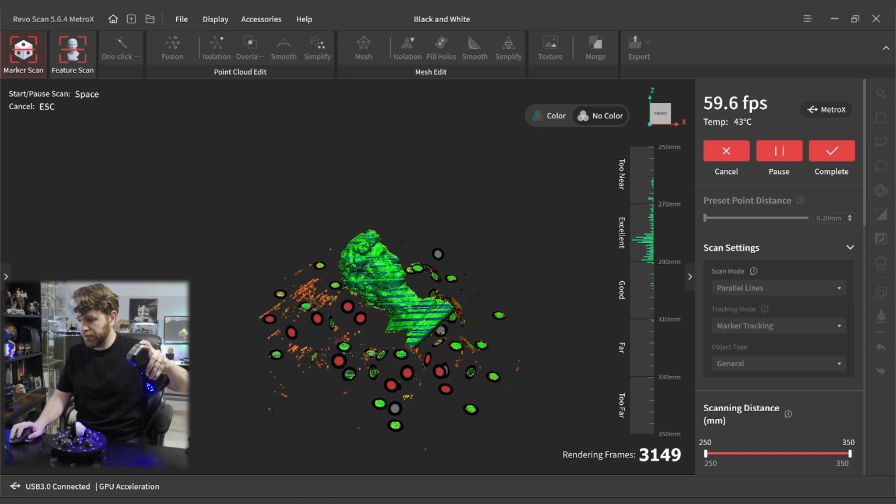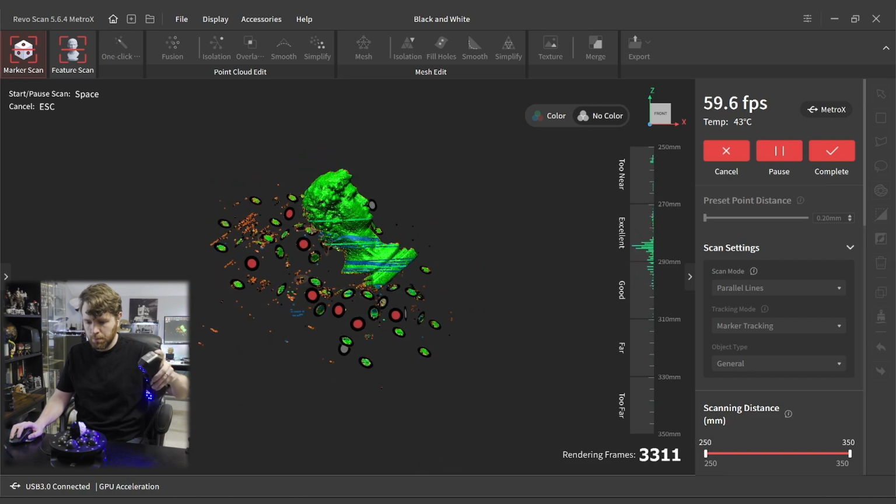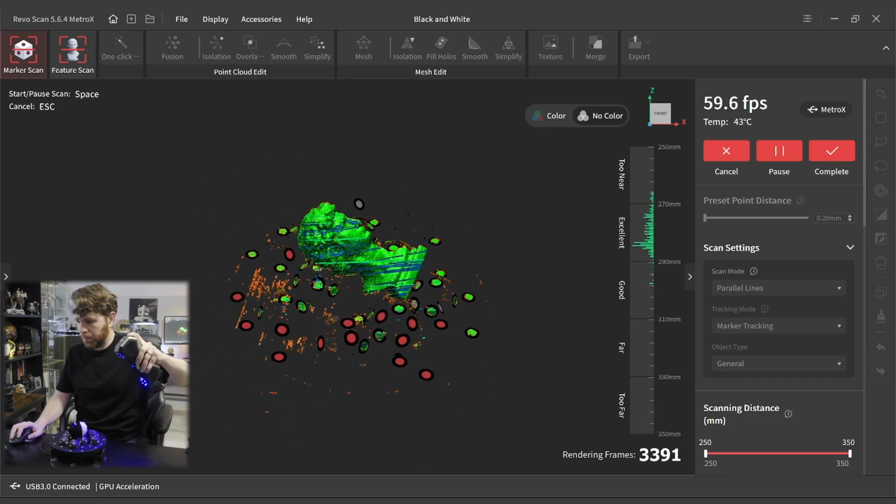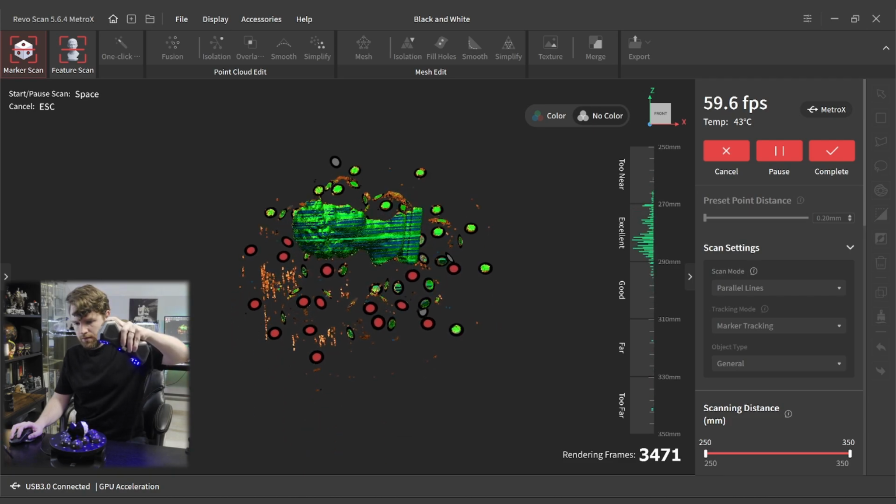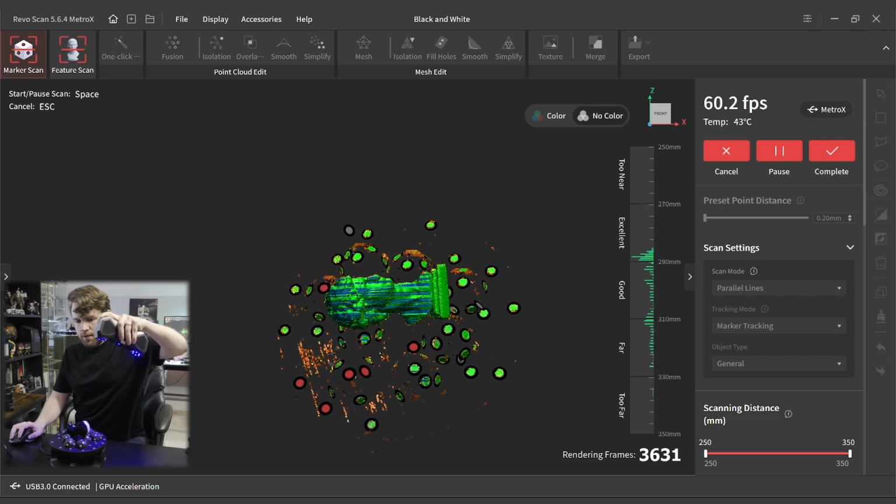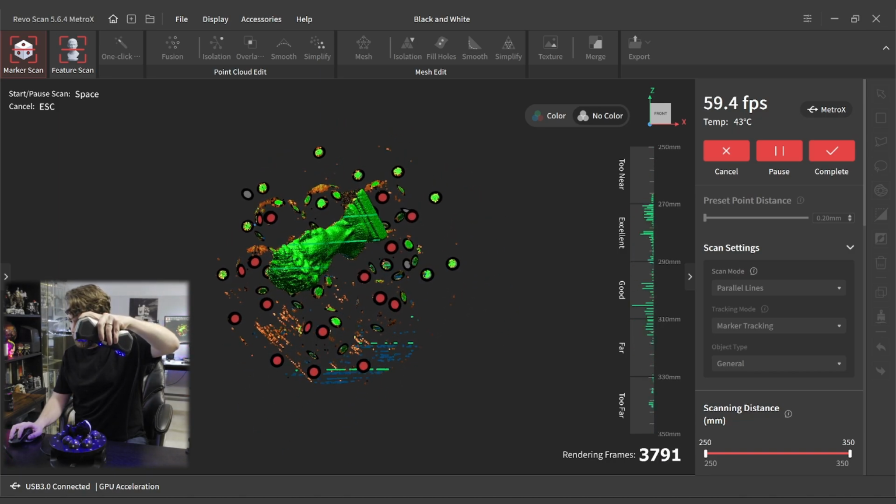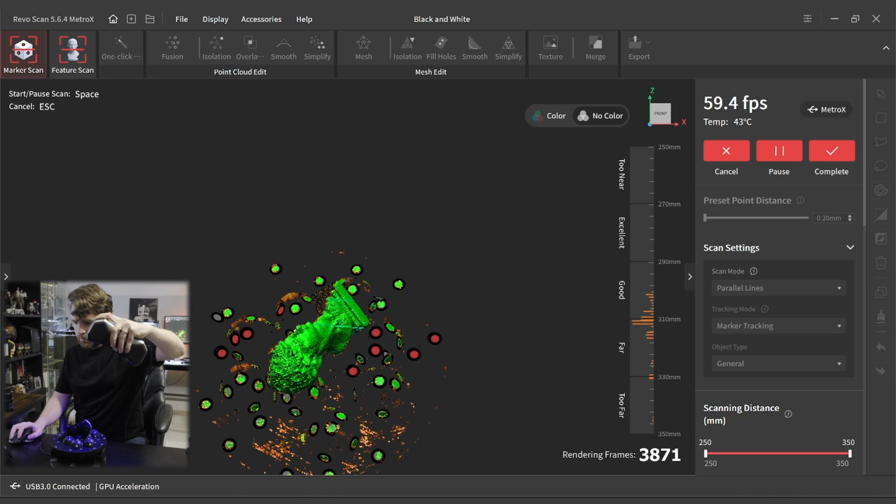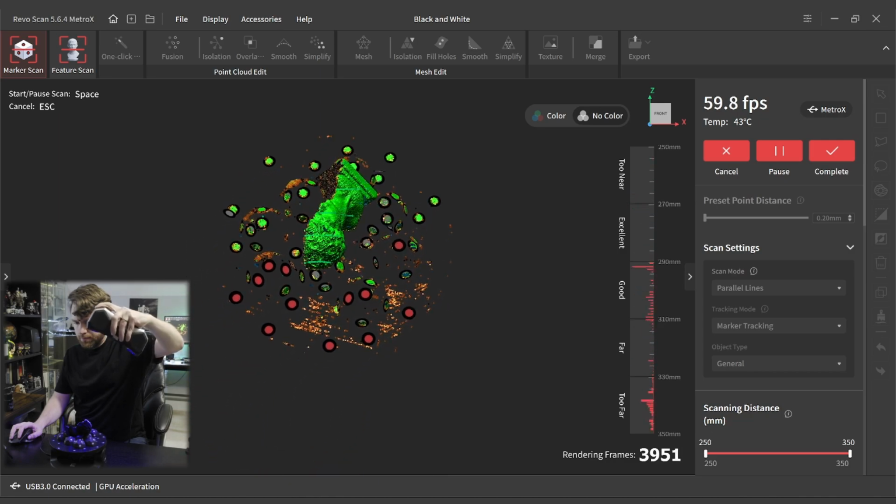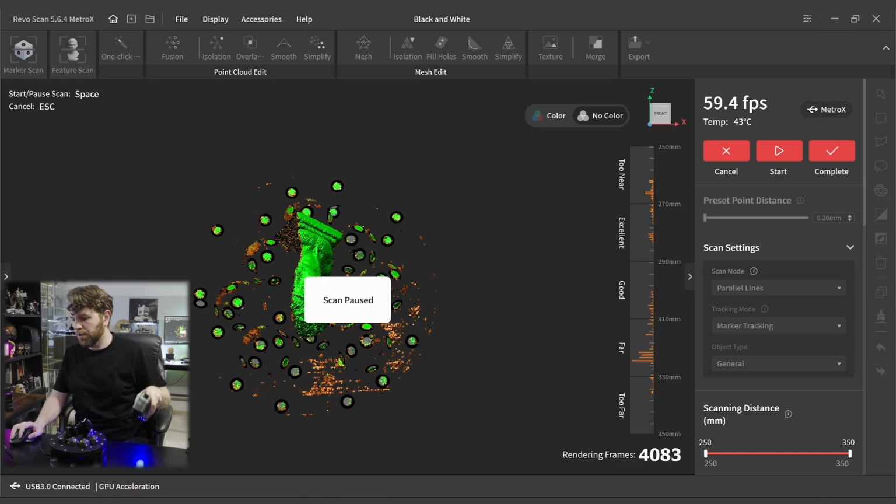Thank you, GPU Acceleration, for helping me break 3,000 frames without even realizing it. It's about twice as many as we really need, but I've got 64 gigs of RAM. Let's use it. That's way more than we need.